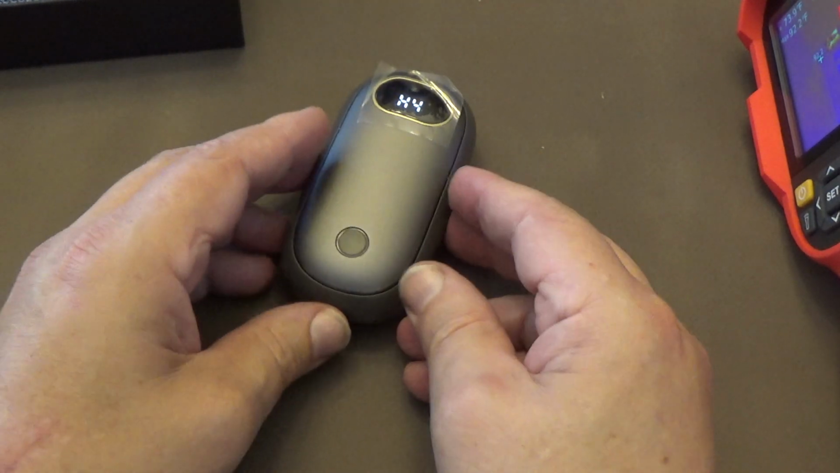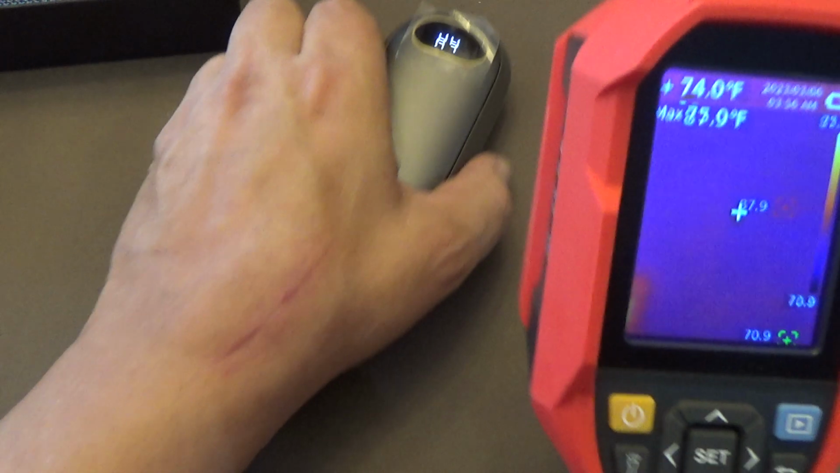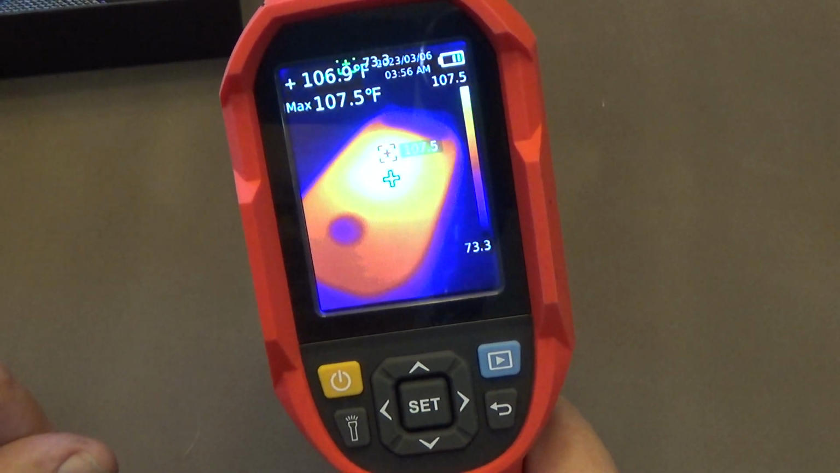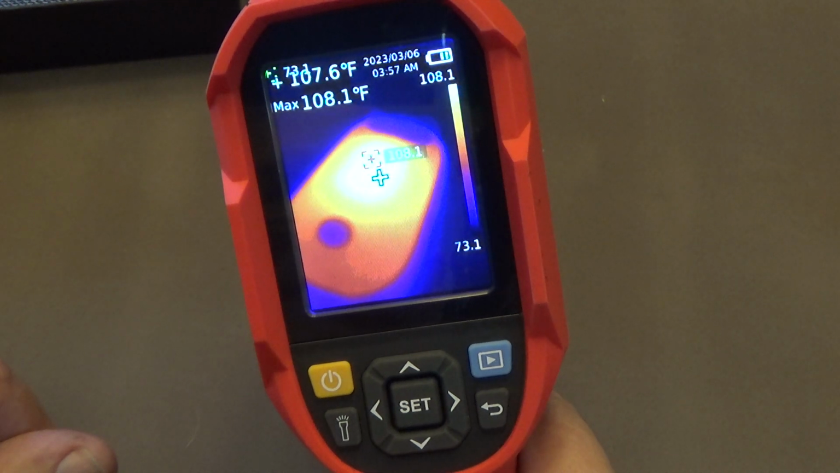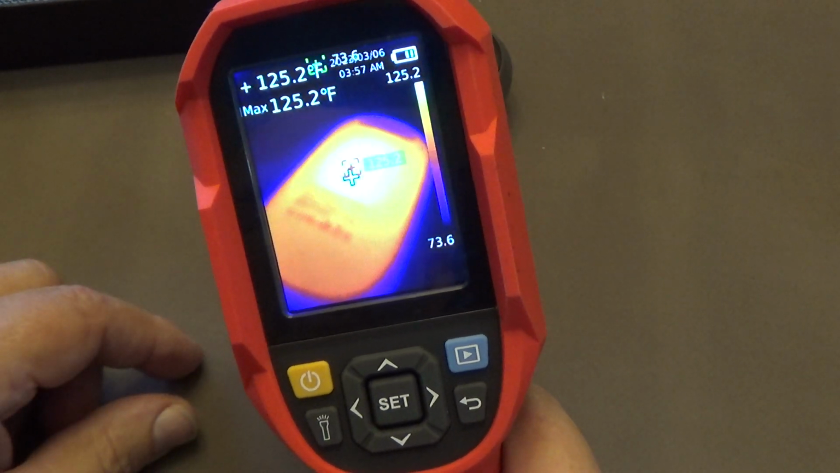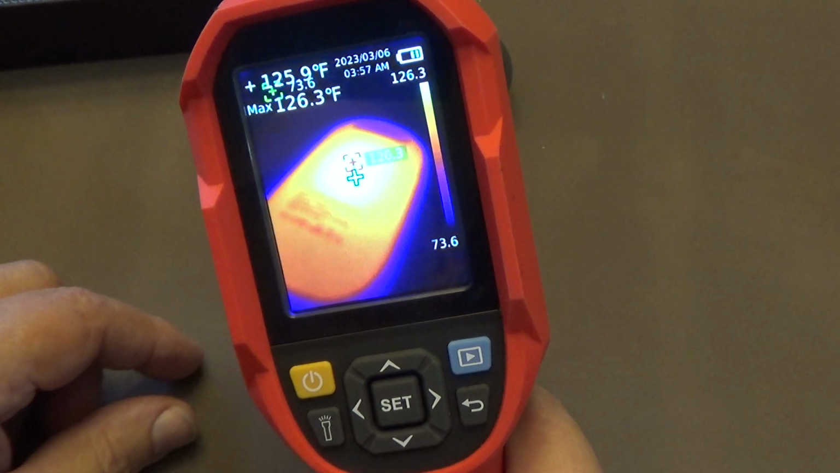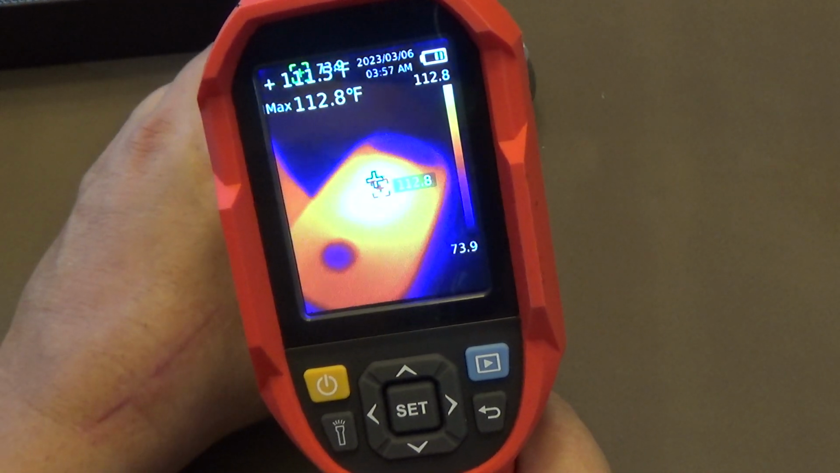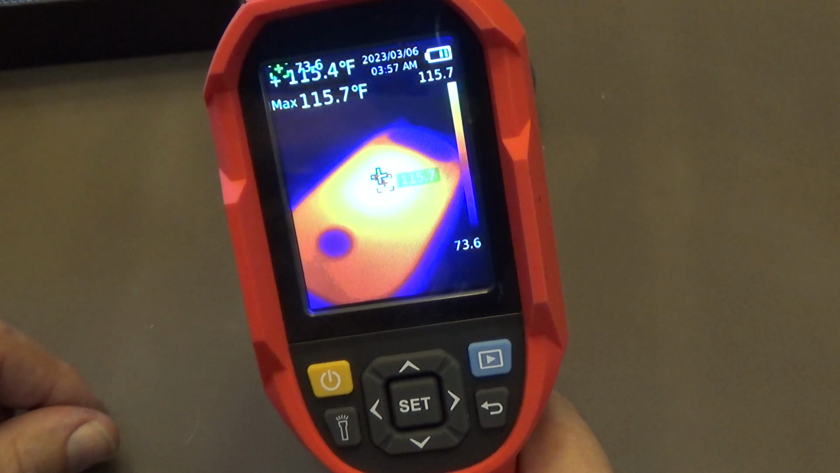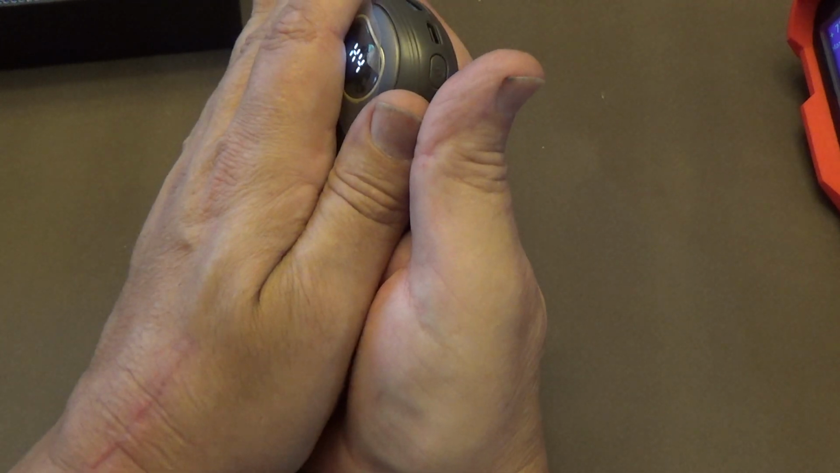So we got it on H, and you can see now that this side is starting to heat up. So this side, what are we at now? 125, 126. Now we got this side coming up. 114, 115. I mean, that feels really, really good.